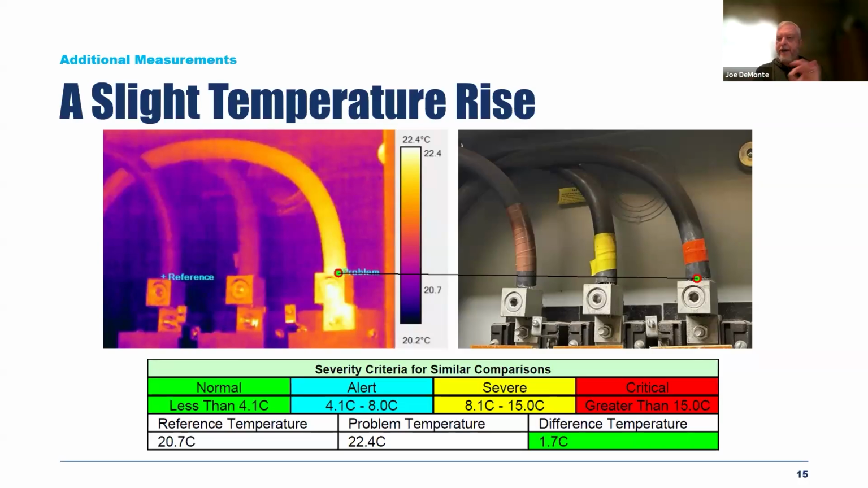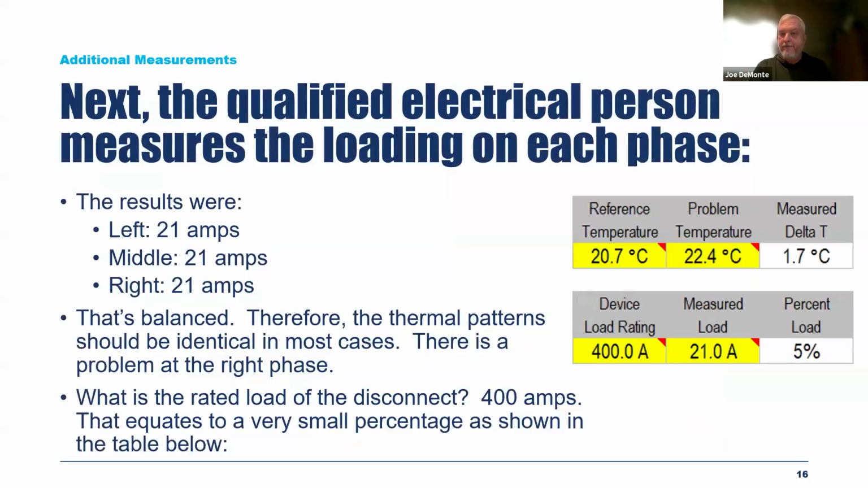So I just see that pattern, just a slight little pattern on the line side of the right phase. And I got a temperature rise of 1.7 degrees. Now, according to NETA, that's not a problem. Well, what would I have missed had I not done my due diligence and measured the load and done some of these other things that I highly recommend that you look into?